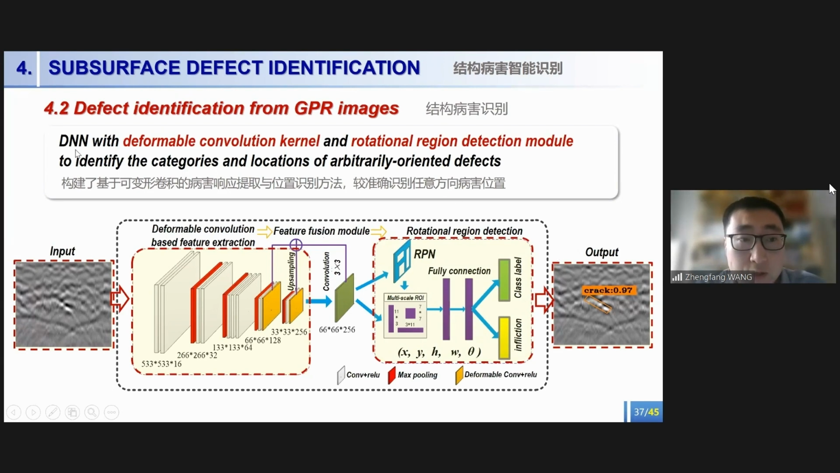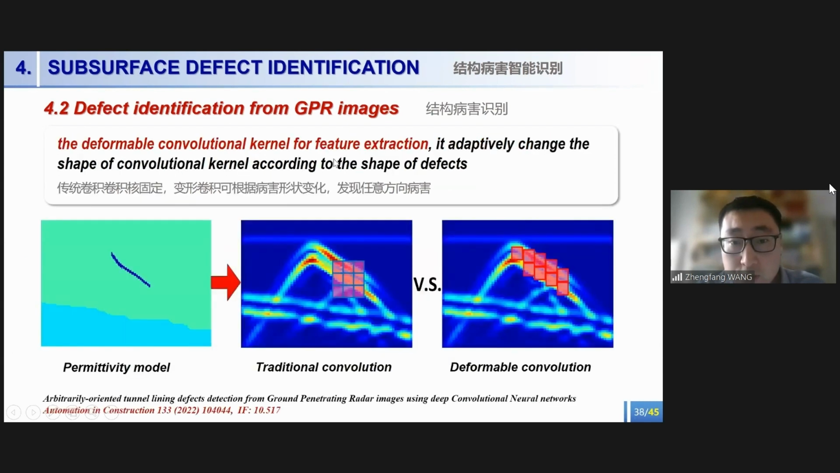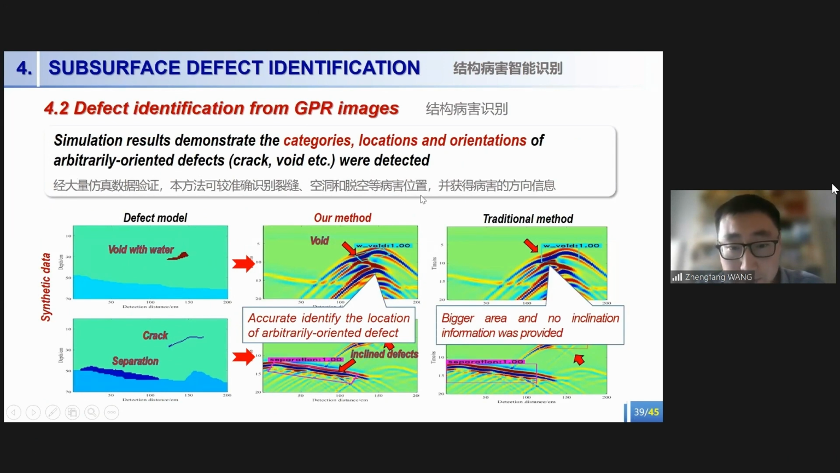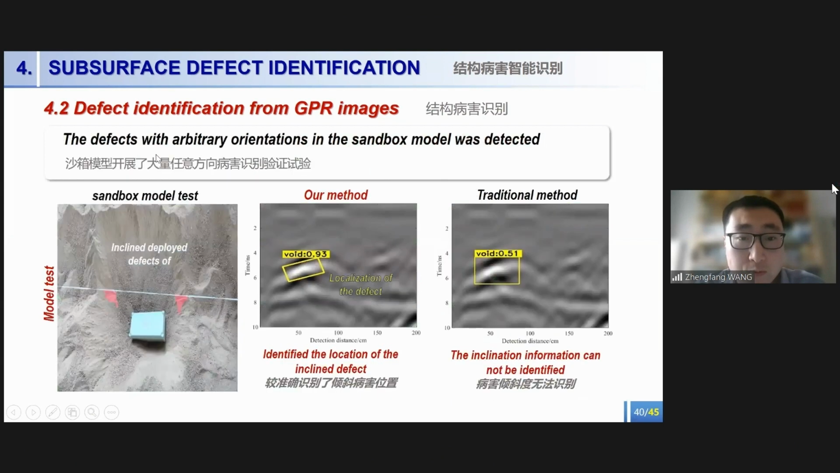The key is we used a deformable convolutional kernel for feature extraction. It can adaptively change the shape of the convolutional kernel according to the shape of the defects, not like the traditional kernel, which has a fixed shape. The simulation result demonstrates that not only the category and location, but also the orientation of the arbitrarily oriented defects can be detected. Then the method was also tested on the sandbox model, and it can provide us the location and orientation, as well as the class label of the defects.